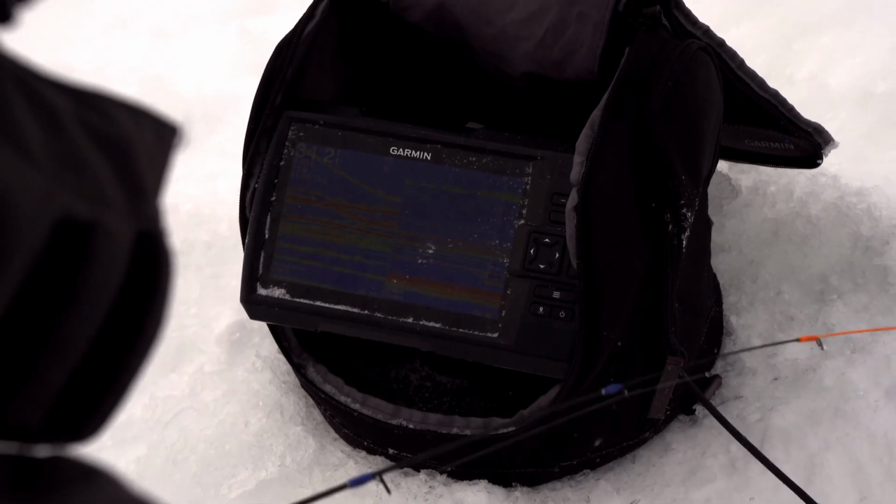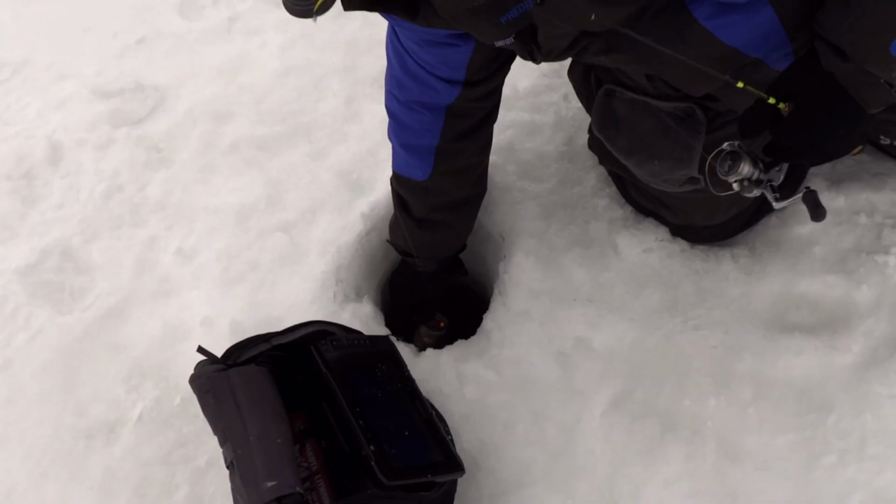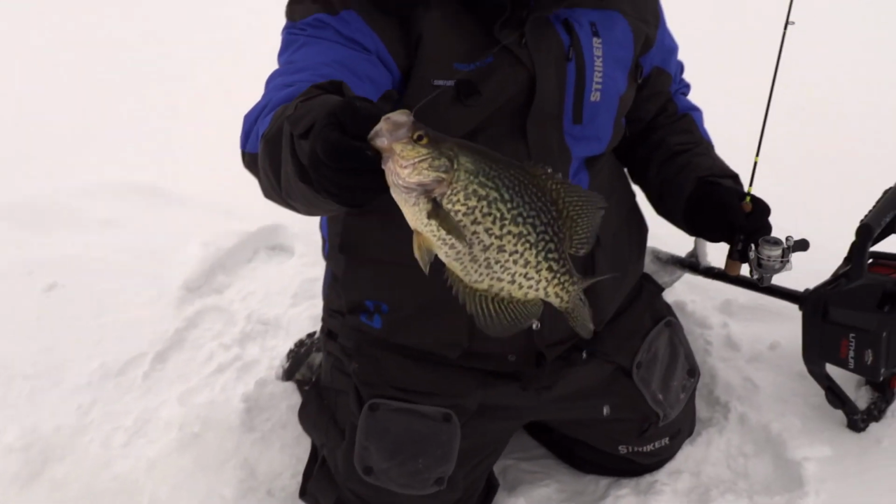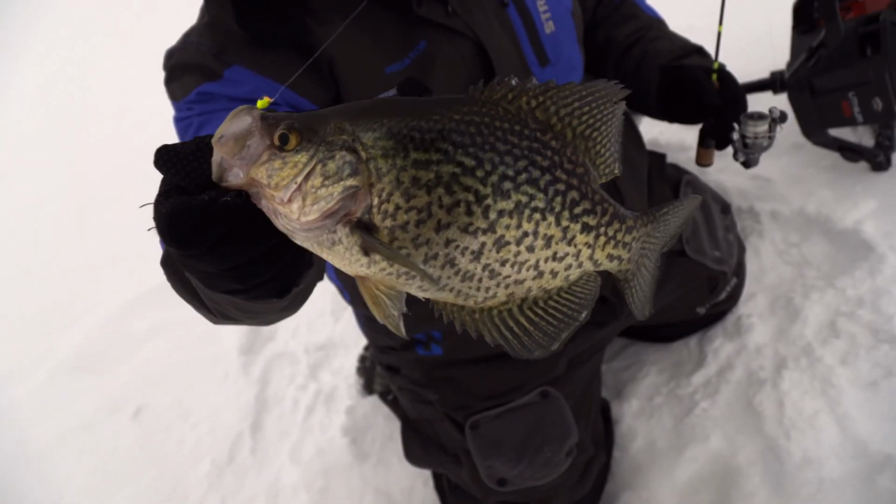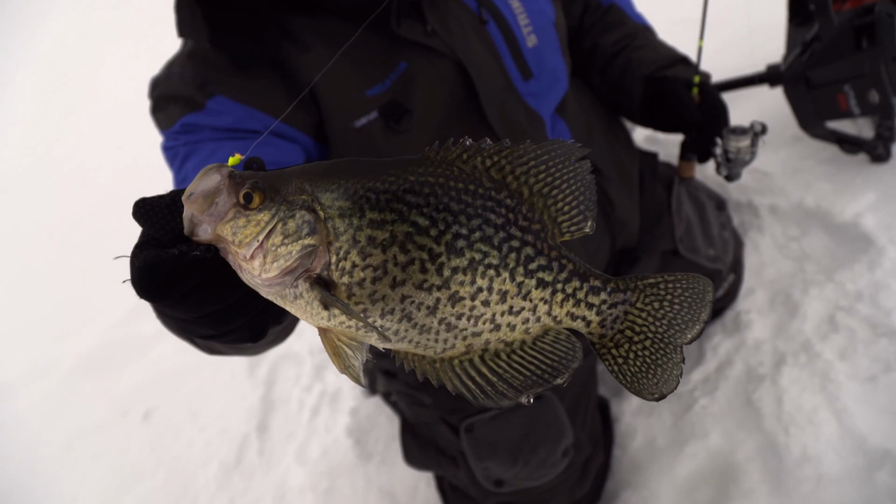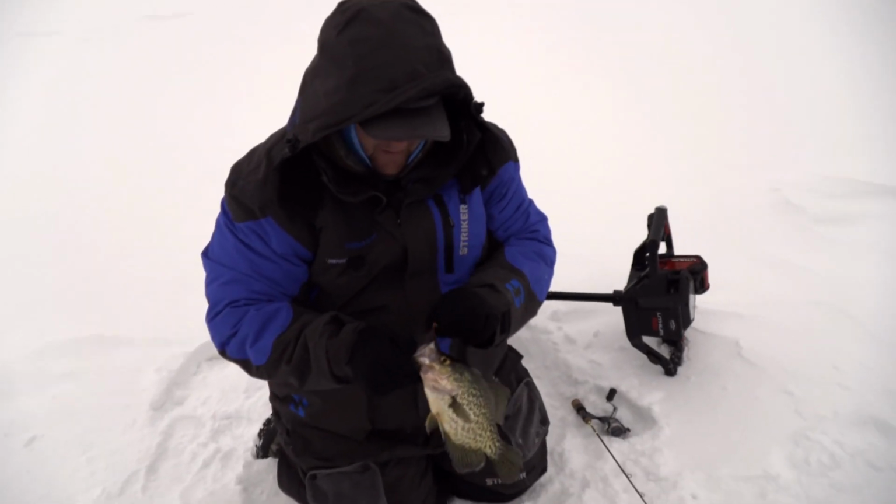But today, what we're out trying to do is drill holes and follow them with Panoptix and get in front of the school of bigger crappies that are out here. Look at that. It might be cold. The snow might be deep. This is really what we're out here to do, and we're just trying to get in front of that school.